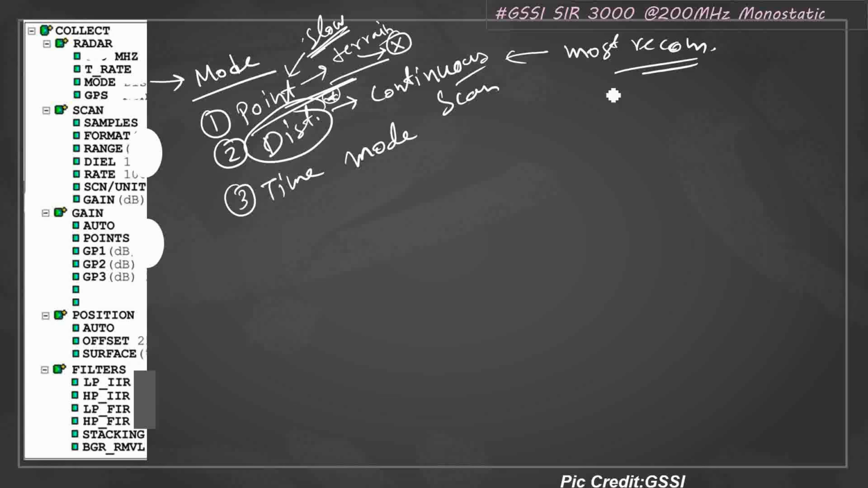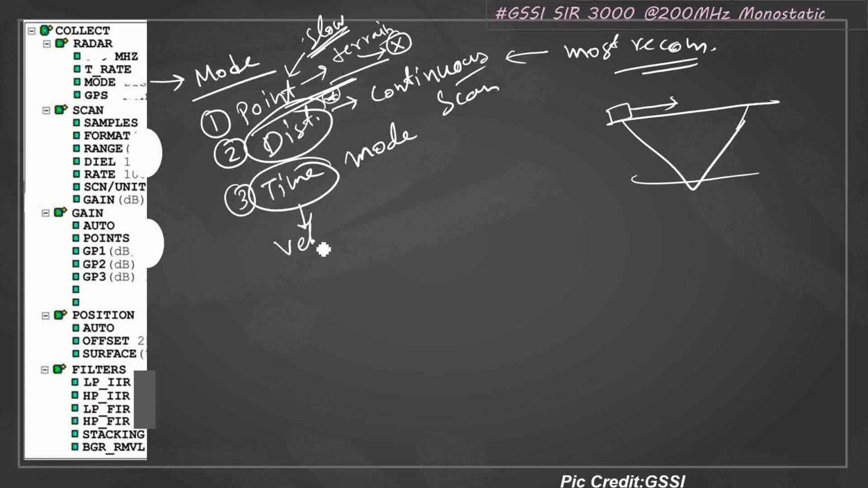With the distance mode, you will be scanning the surface. You can walk and just drag the GPR antenna. It will scan the surface and subsurface. Third is the time mode. There are some specific cases where you will be using this time mode. Suppose you are using a vehicle and sometimes you don't have much time. In that condition, you will be using a time mode, and for that you have to do a different setting. I'll discuss that.